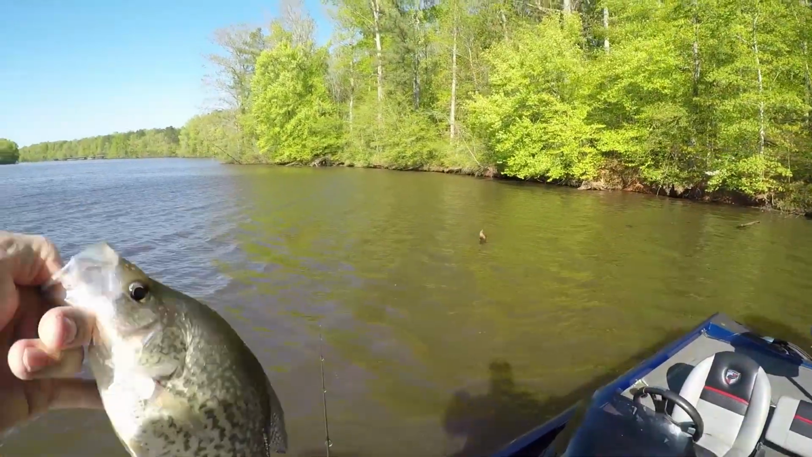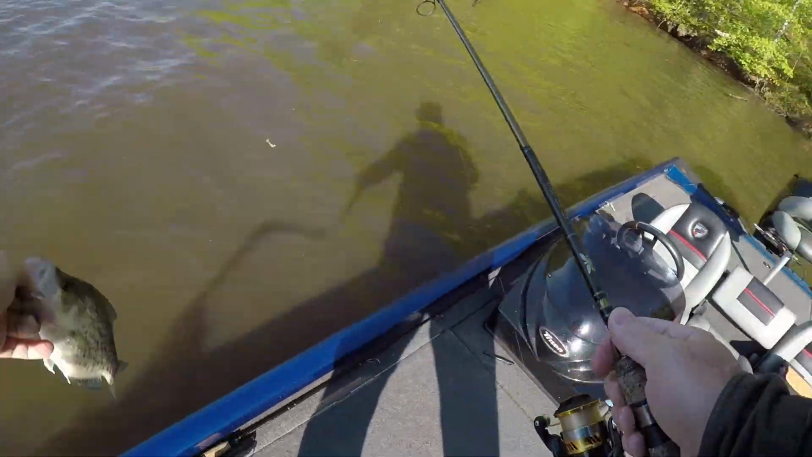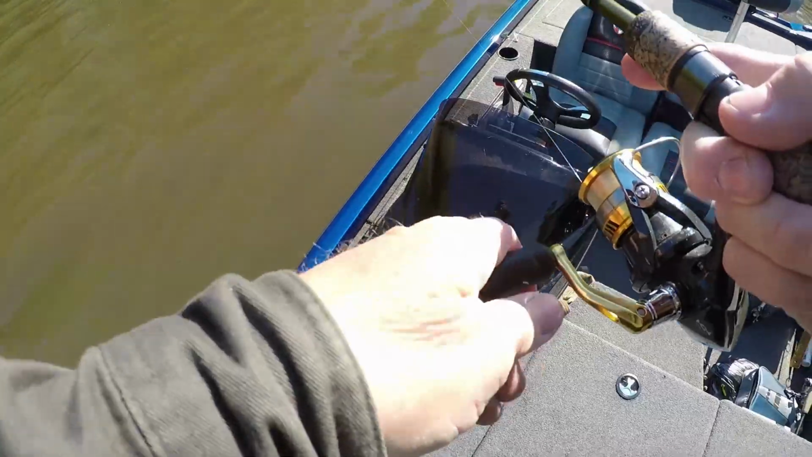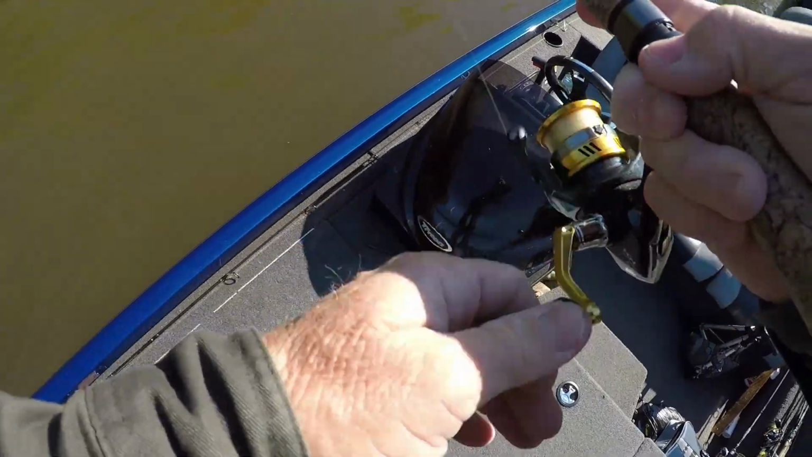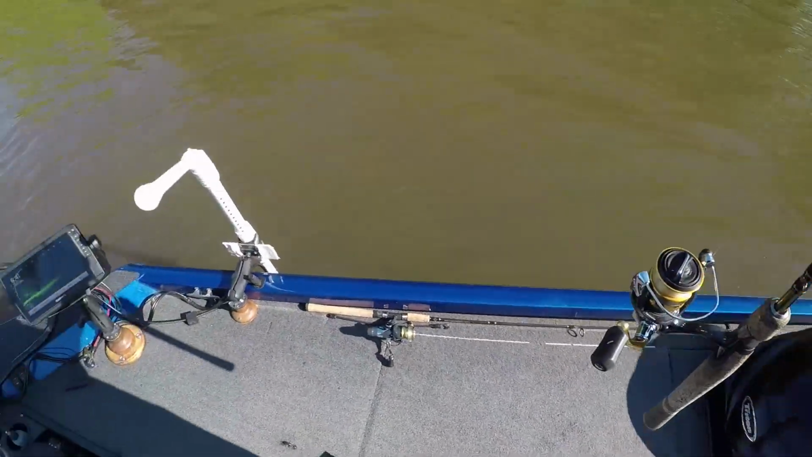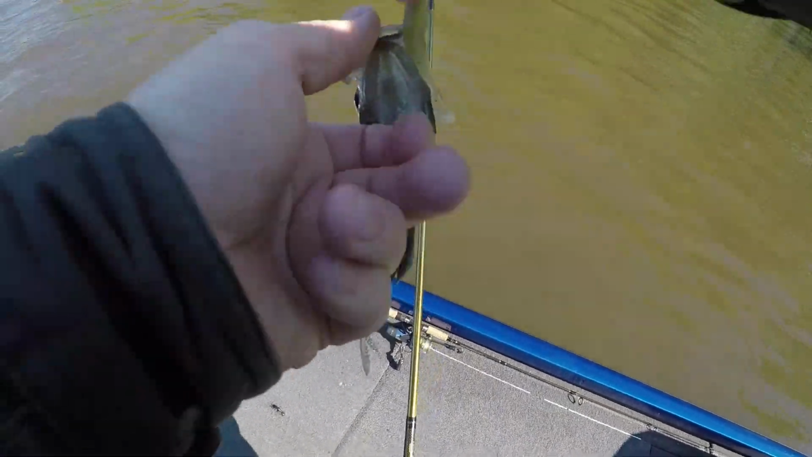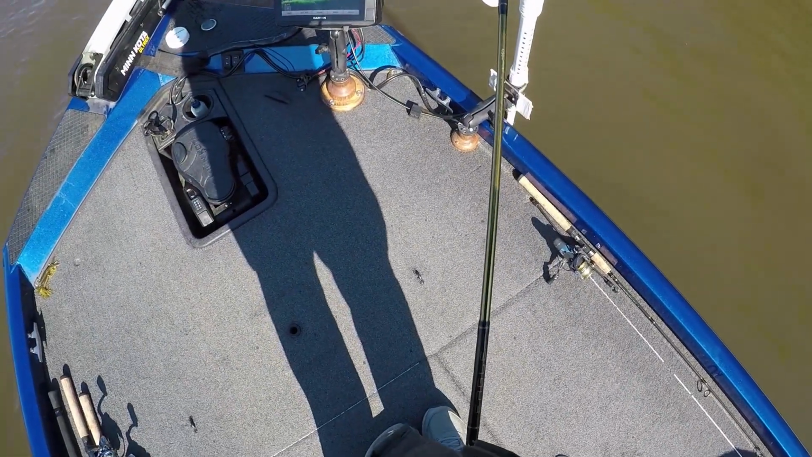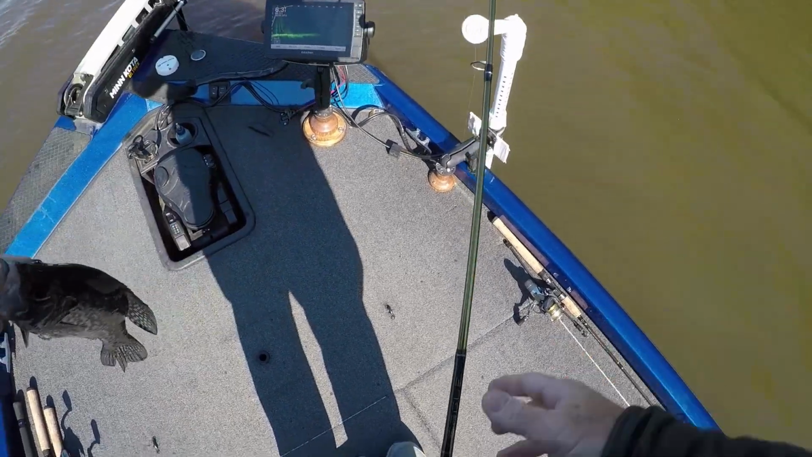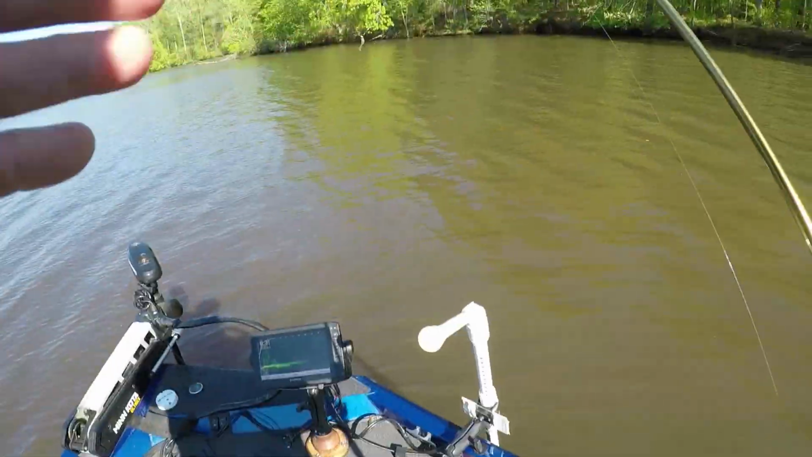All right. The wind's blowing a lot today, guys. He's not a very big one. He's probably 11 and a half. He's good eating size. Little baby crappie. Guys, the crappie probably have spawned. Now they're scattered out. A baby on a swim bait.